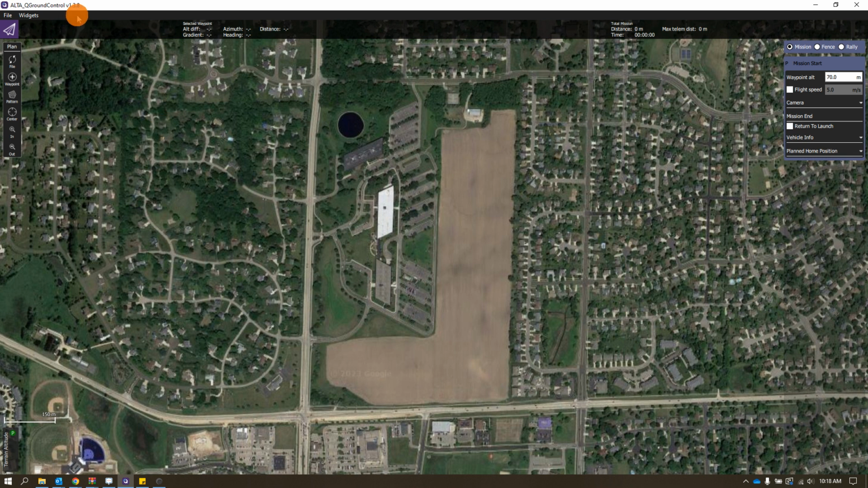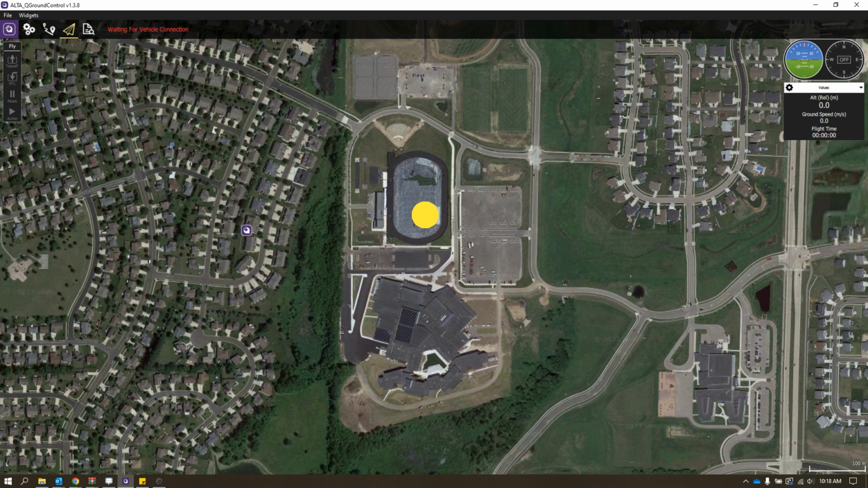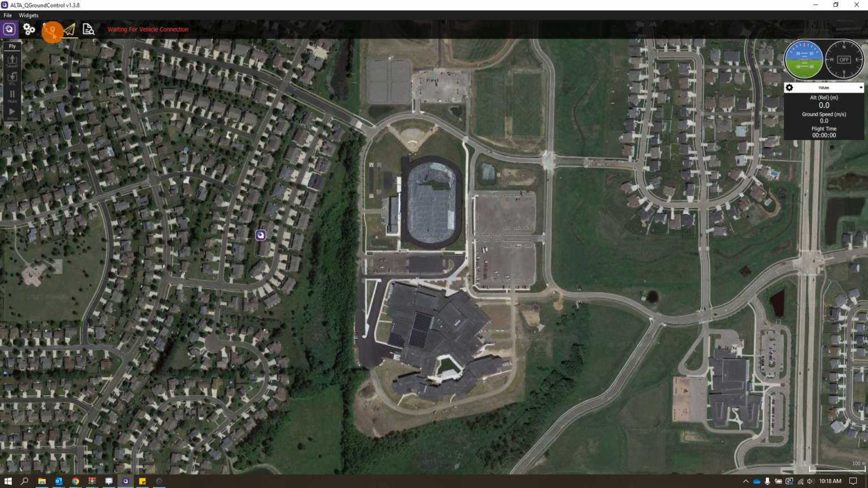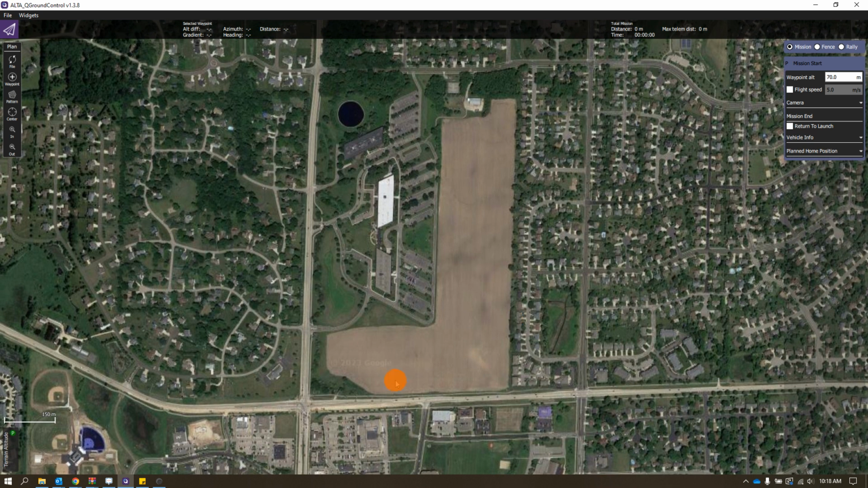The latest version they have is the 1.3.8. This is the desktop app. So once we have that downloaded and installed, we're going to open it up. And if you're not within the mission planning screen, we hit this button right here, and now we're within mission planning. So we're going to use the Alta X, and the payload we're going to be using is